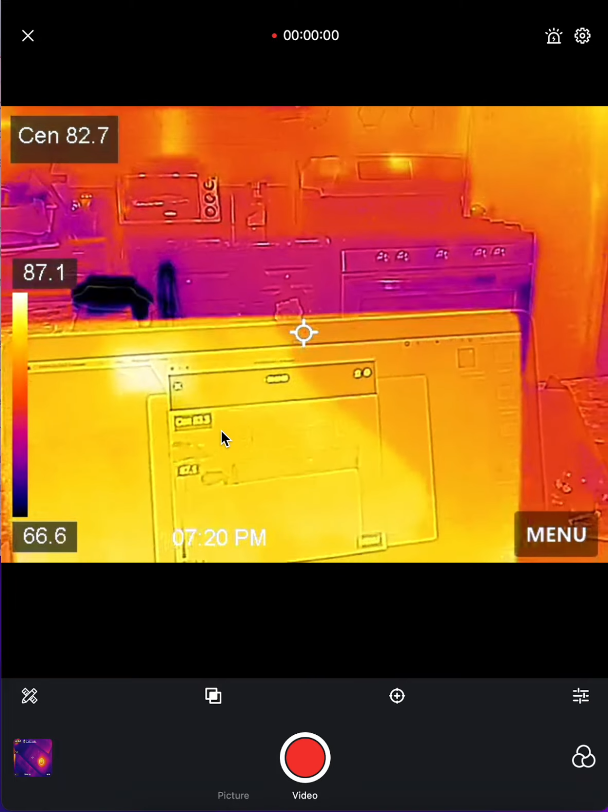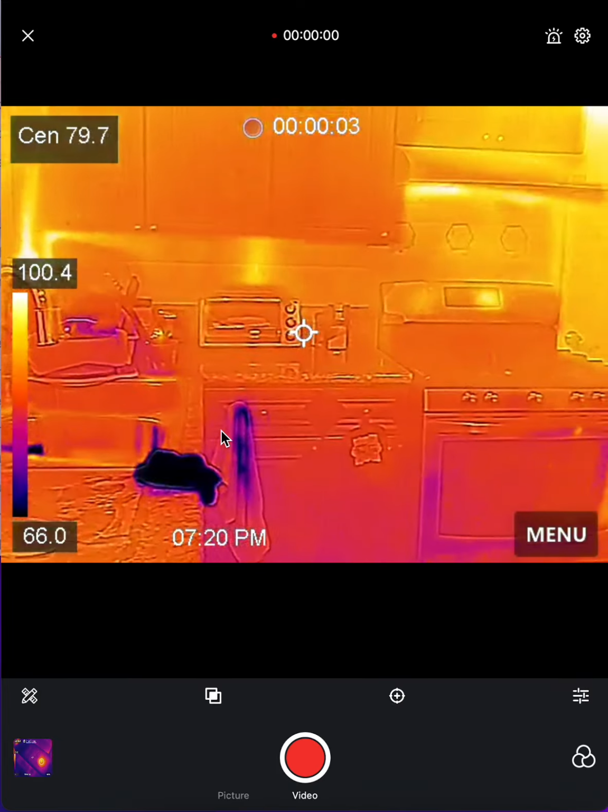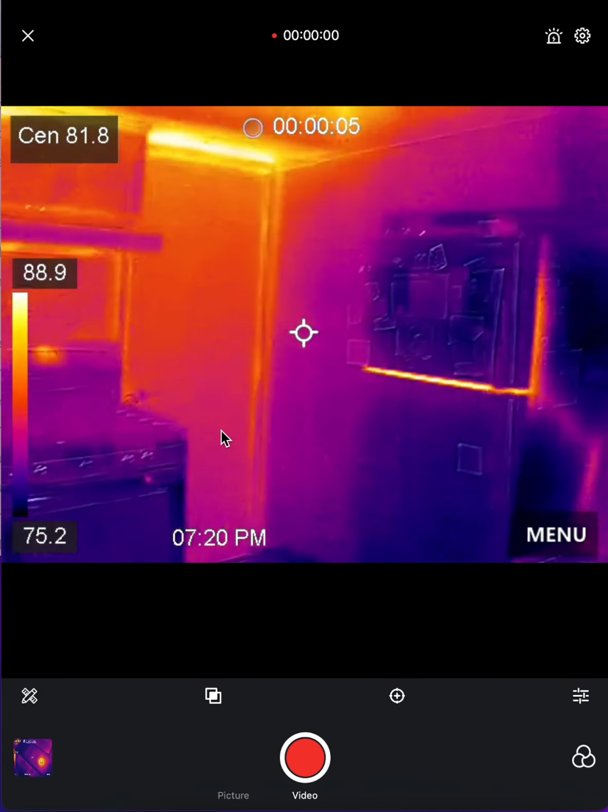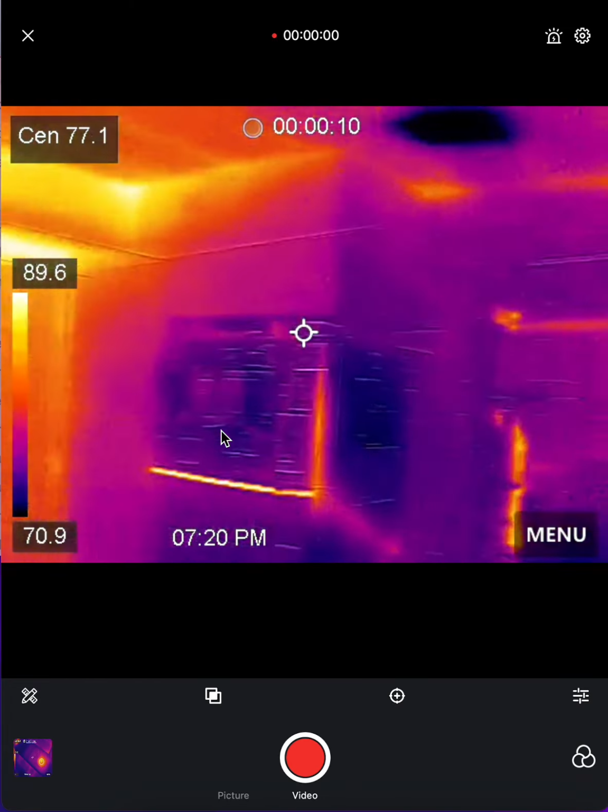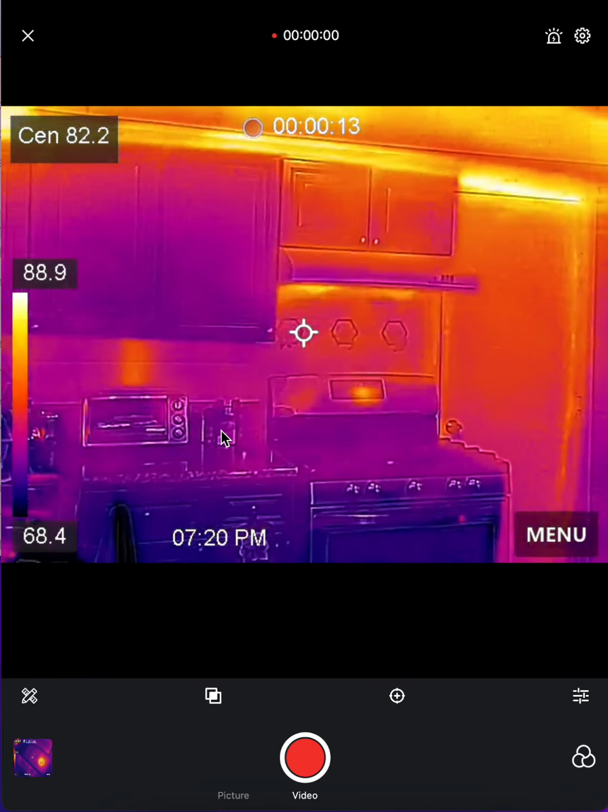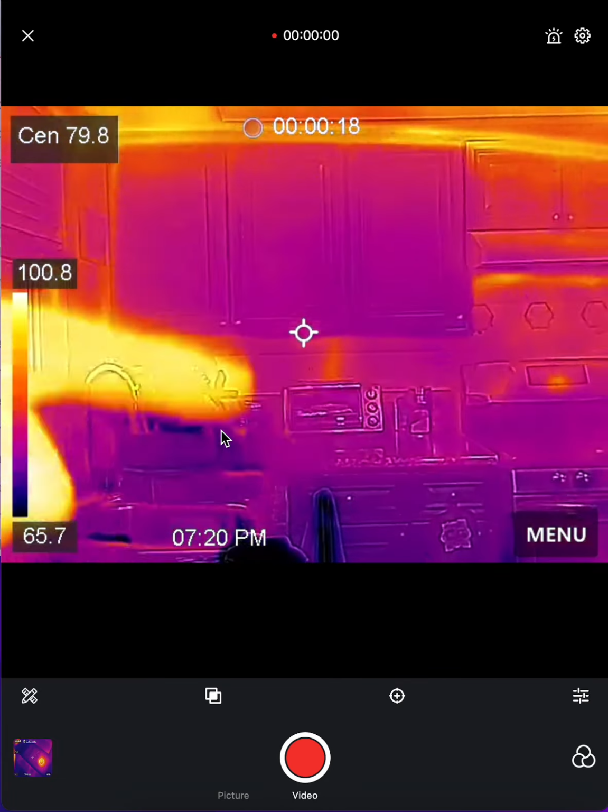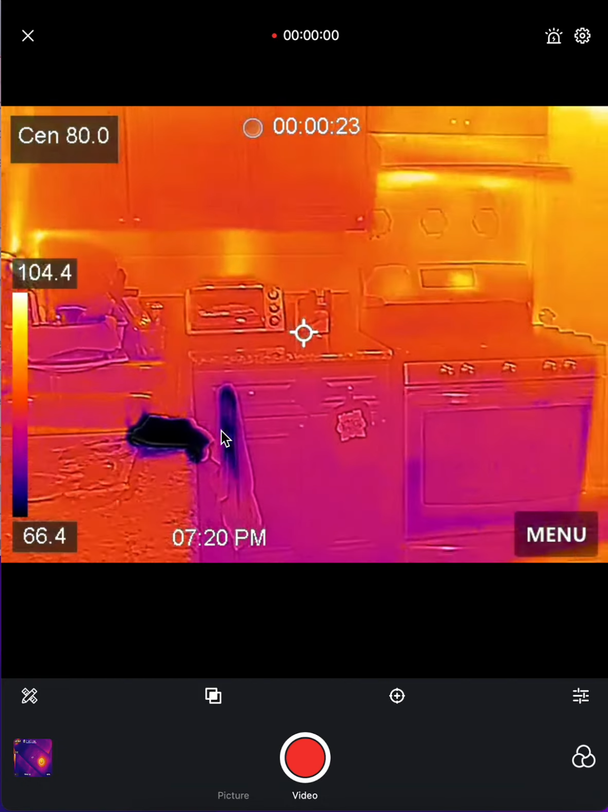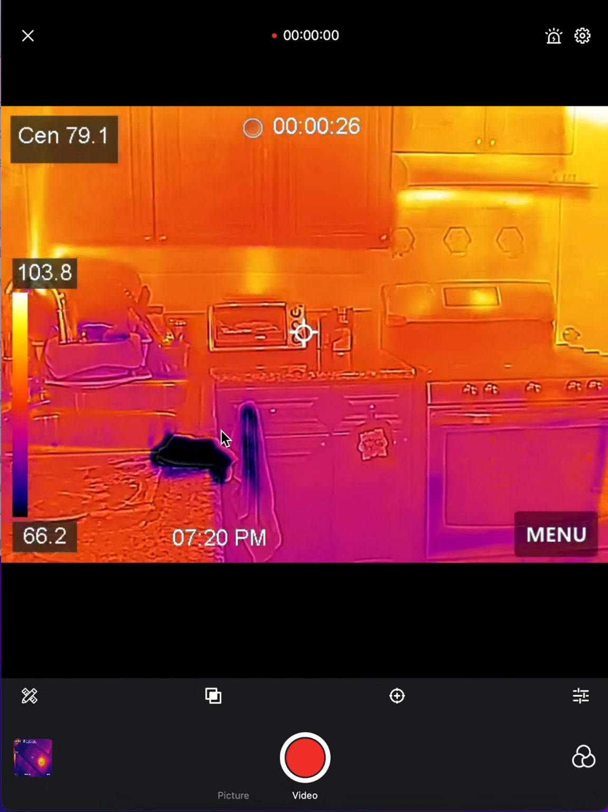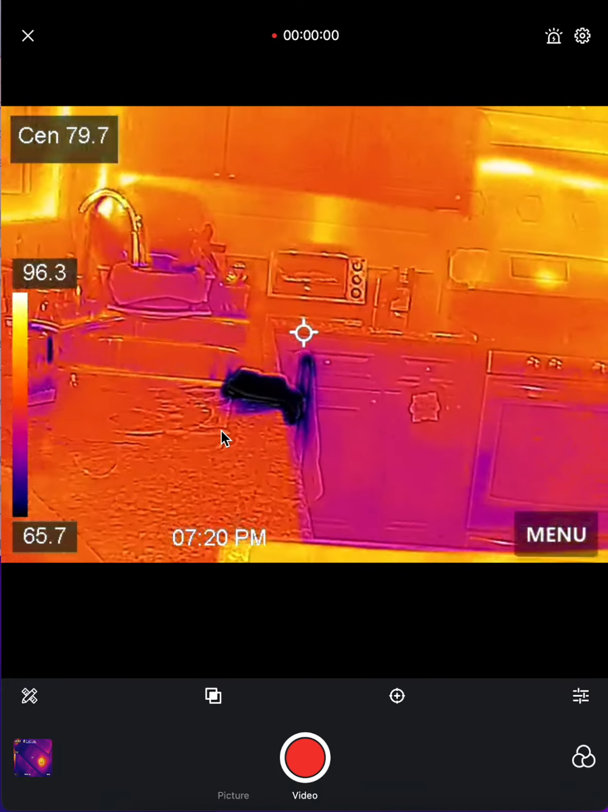You can do video. For the video here, you just click and hold the button and it'll start video recording, for whatever it is that you're recording. Sometimes there's a leak and you want to prove to a client that there's a leak, so this is useful because it'll show the water dripping down, and that'll prove it. That way you don't have to show anything further. To stop video recording, just hit the capture button again, and that takes care of that. And that's pretty much all there is on here.